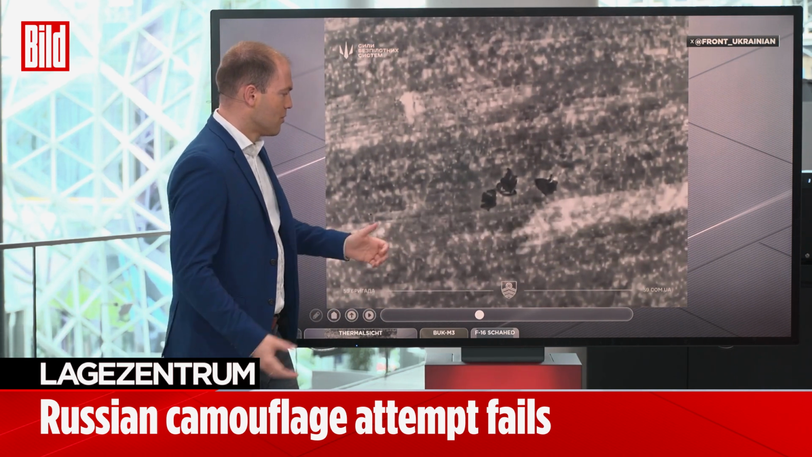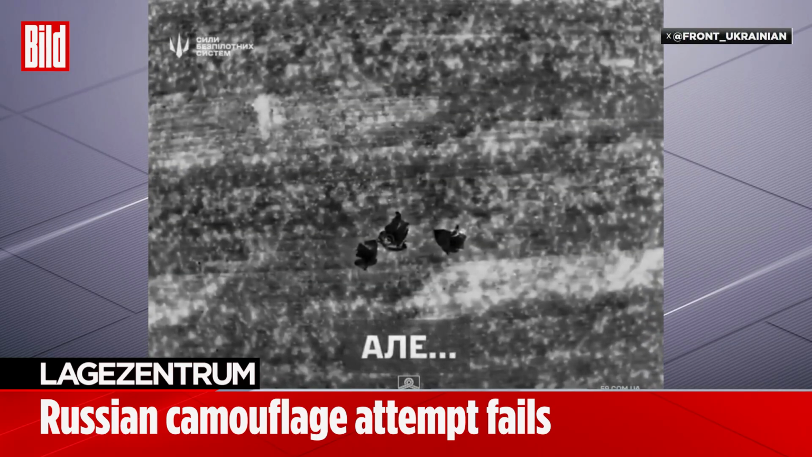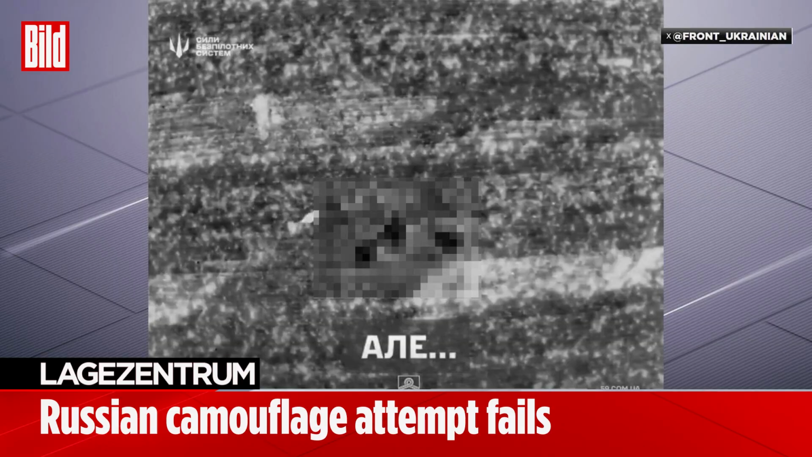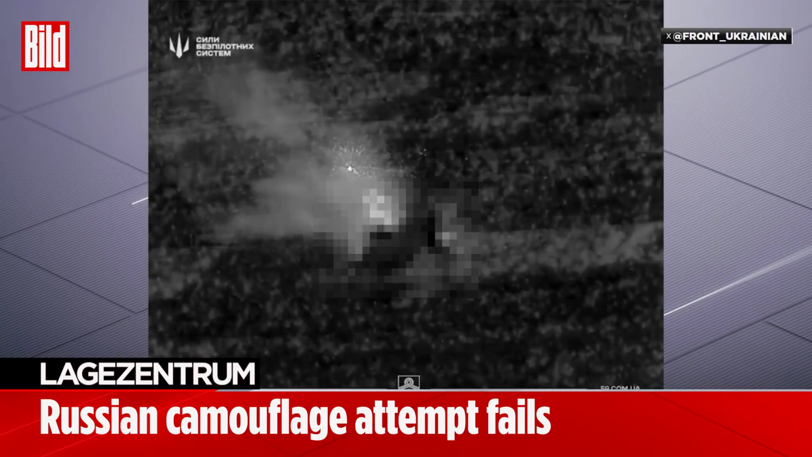What is she doing now? She's dropping her grenades here, and at that moment we also have to pixelate the whole thing. Here we see it. The 3 Russians carry a huge amount of ammunition, as we'll soon witness. So we have at most 2 small grenades being thrown at them, but we're seeing massive secondary explosions.